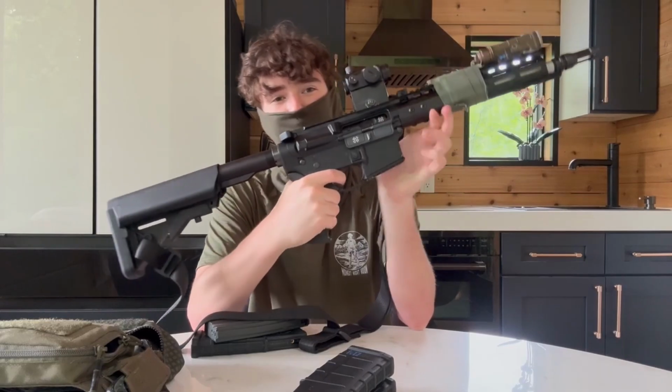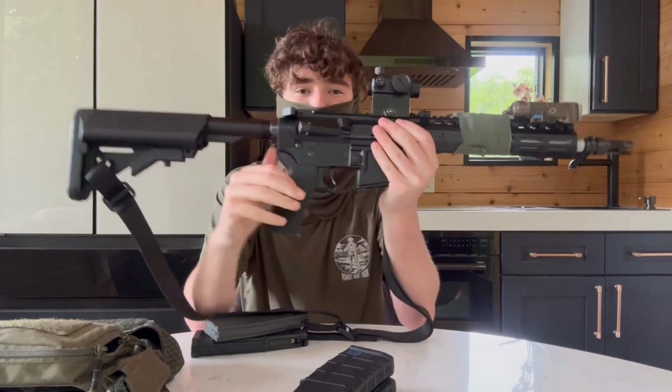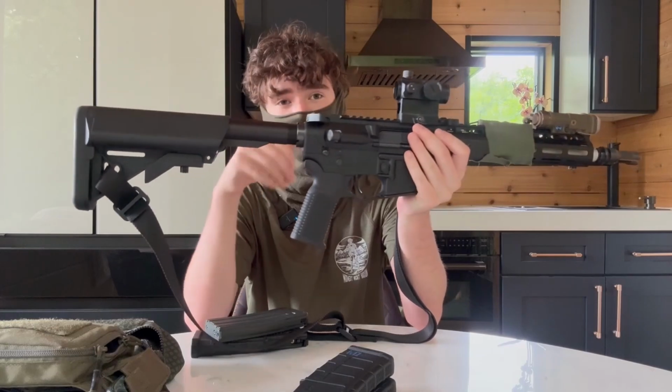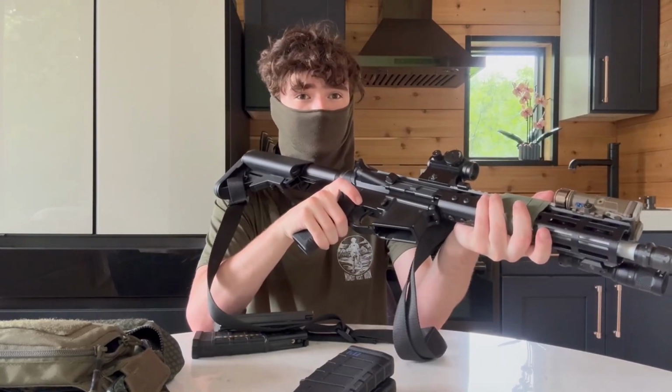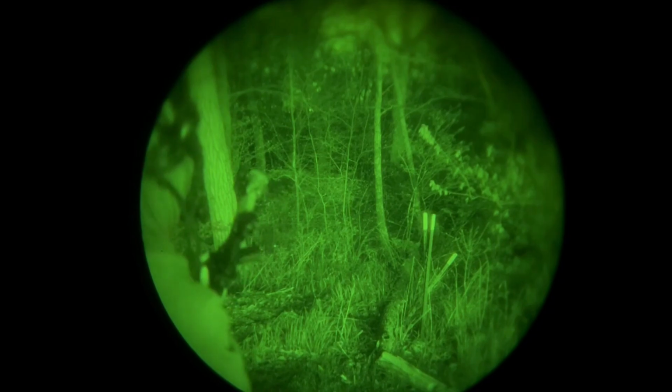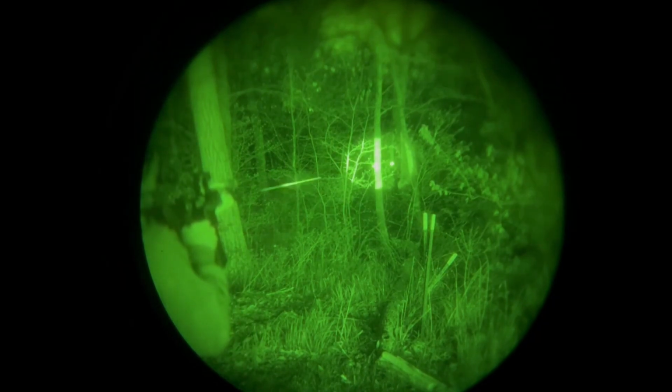Great fidget toys. And they're awesome, especially being able to go into my backyard and use my night vision and train and just shoot under NODs with an actual laser is so much fun. Just stuff that you can't do most places.